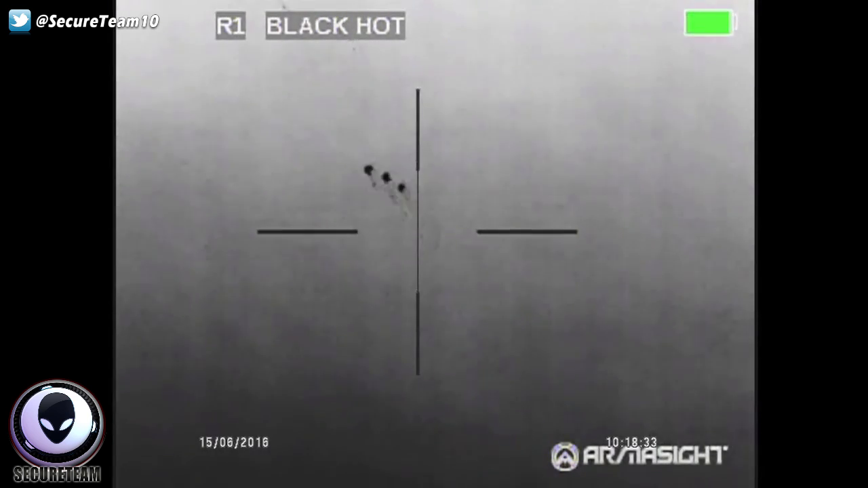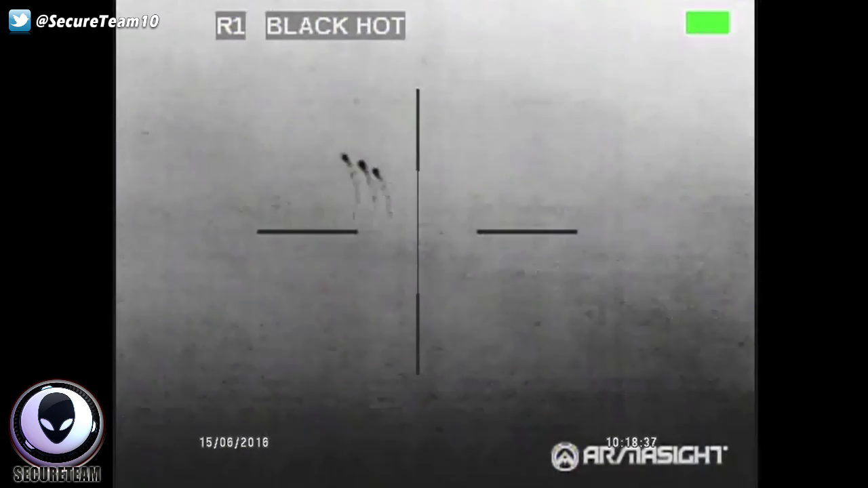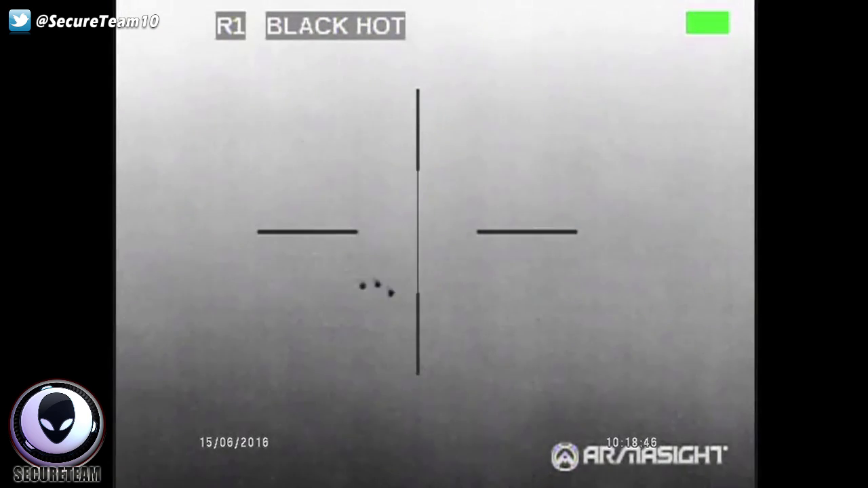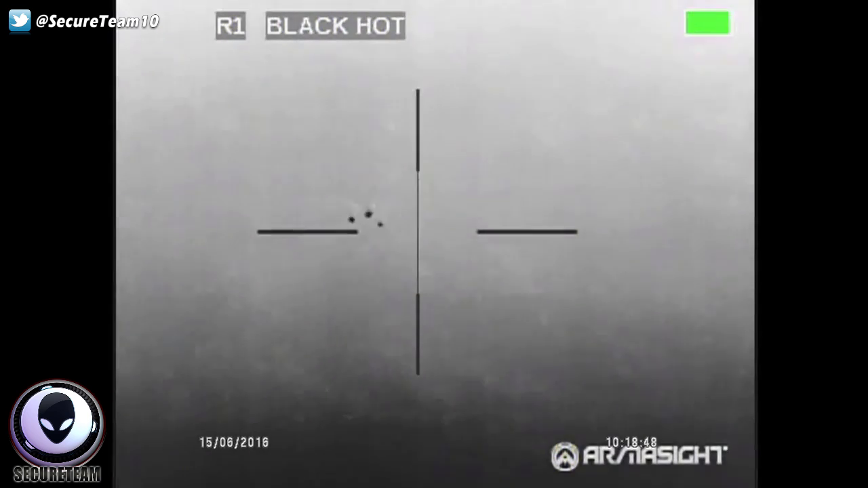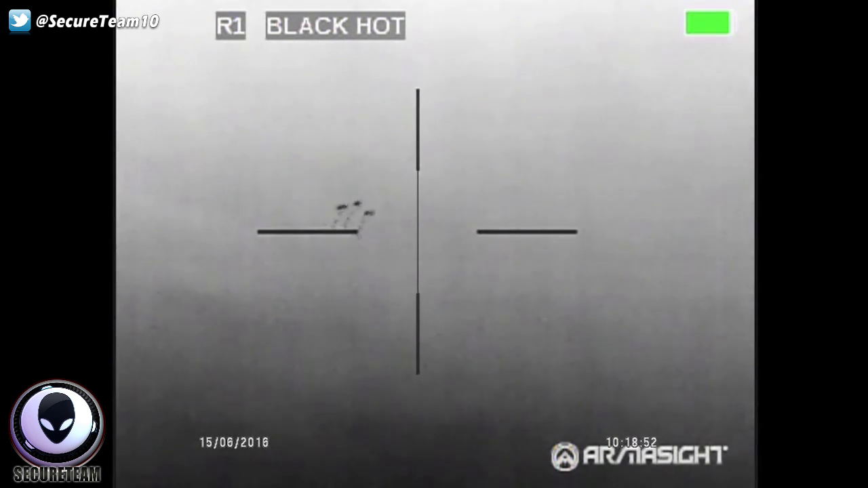Whoa, there's 4 of them! Flying in a pattern, 3 of them, I mean. There's 3 of them flying in a formation, Donna. You don't see them? My God, 3 of them in a row. This is some kind of a craft, Donna. It's triangular shaped. It could just be one big craft. It's moving off, man. It's moving off to the north fast.